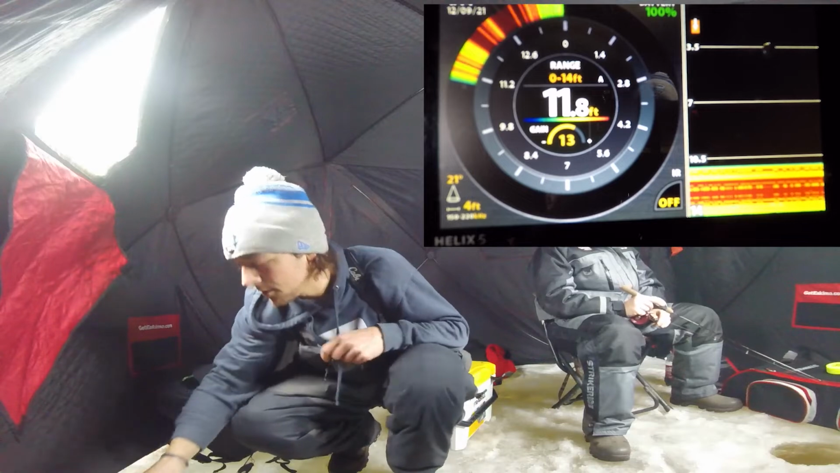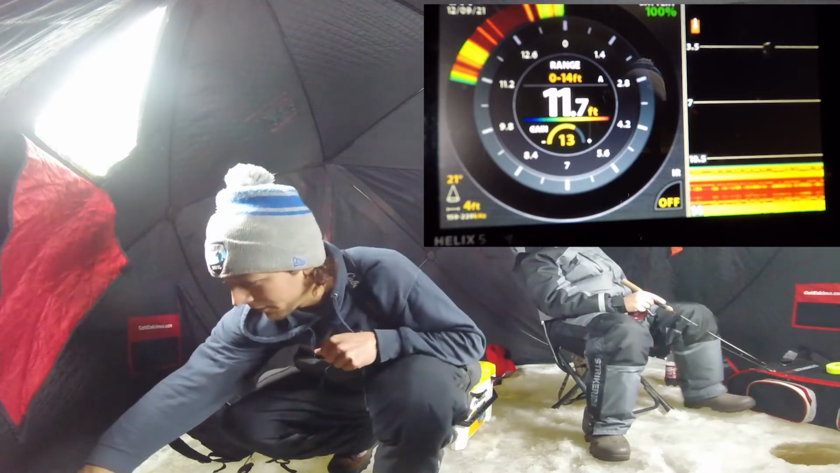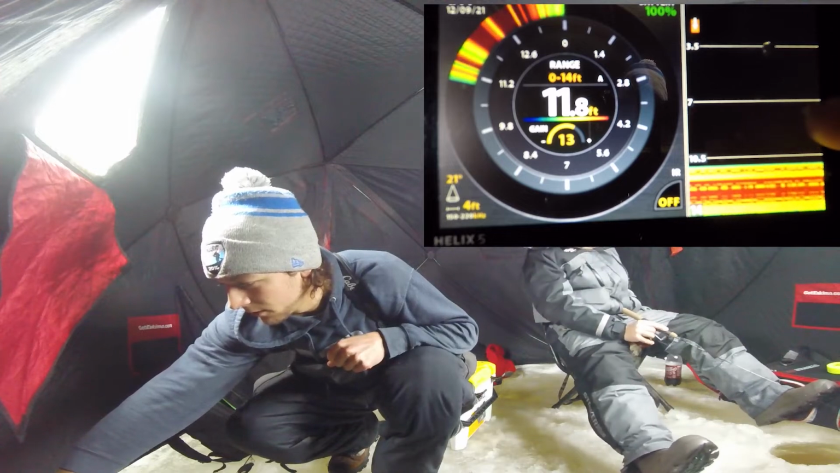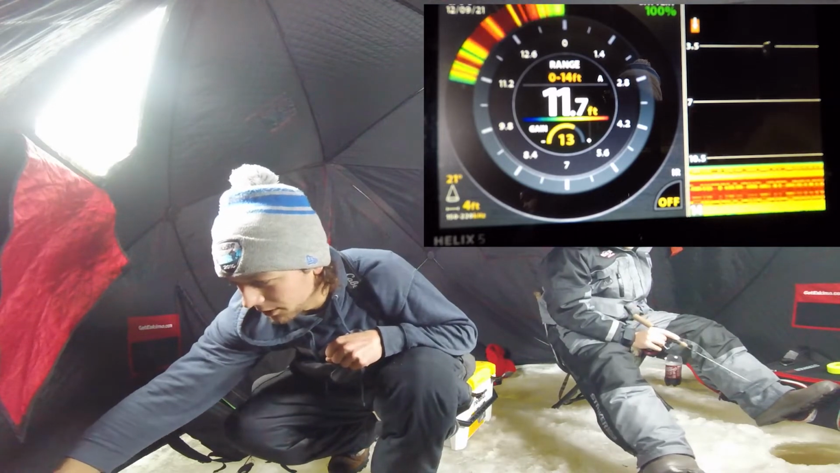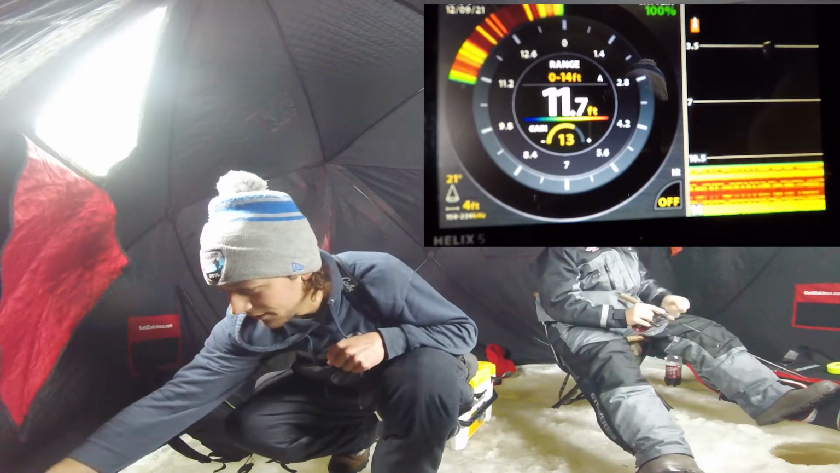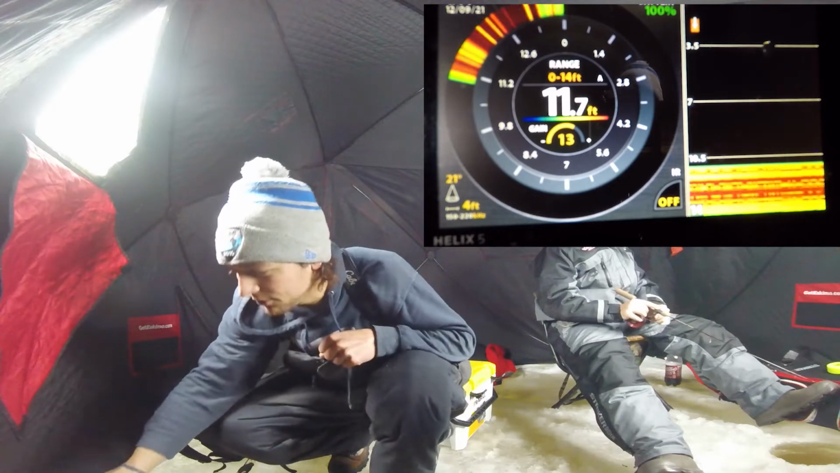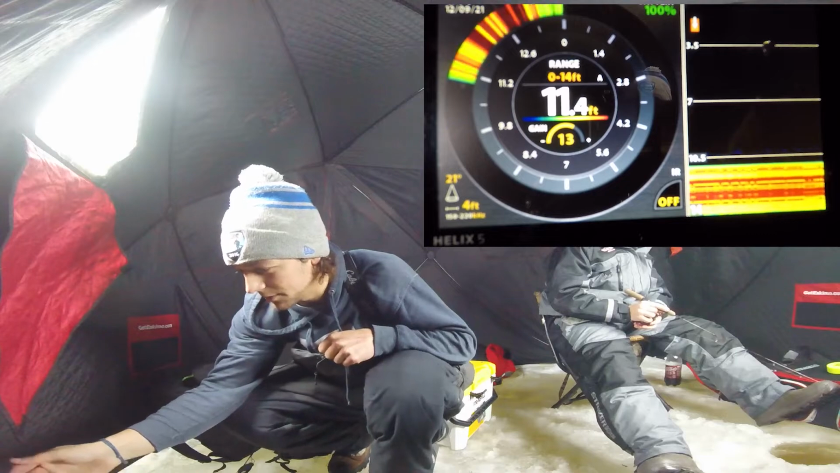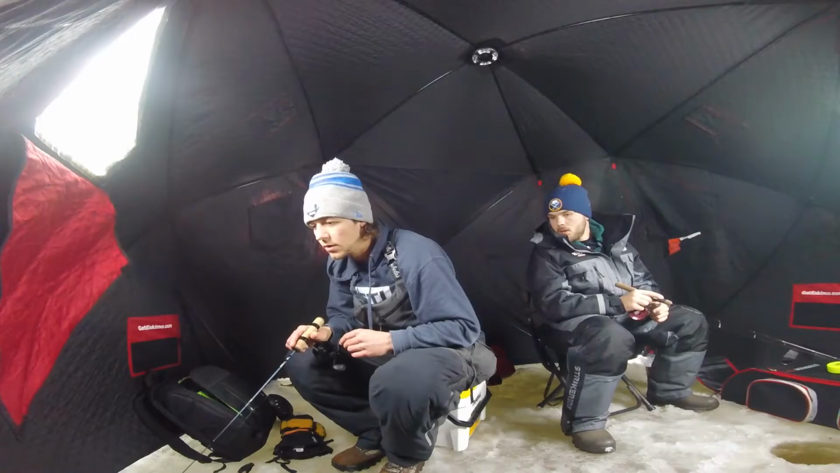And also, when you're fishing 12 feet of water like we are right now, the fish on the sonar look like they're right on your bait, but then when you look on the flasher, you can see that there's still a little bit of gap between them. So when they get close, I like to look at my flasher, and then you can predict that bite a little bit better.